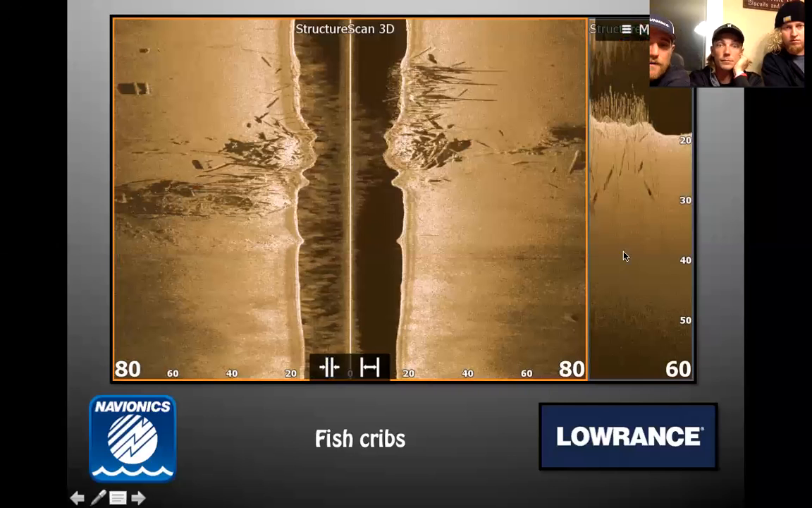What do we got going here? Fish cribs. This is actually an image Feider and I got together. Can't say we actually caught a whole heck of a lot around the fish crib, but it was a good image nonetheless. A lot of white bass and stuff like that sitting on them. You can see this is just something that was made there.